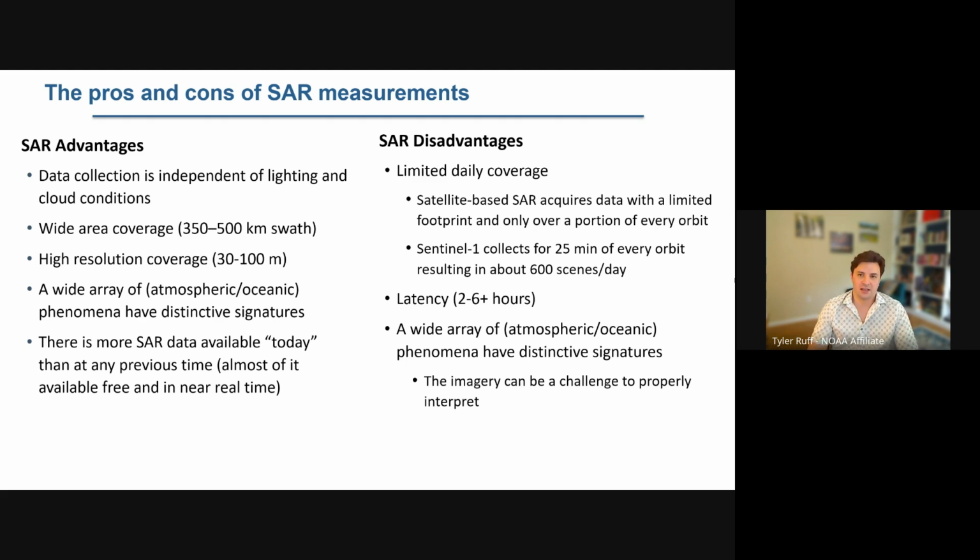As for disadvantages, it does have limited daily coverage. Because it's an active radar, it requires a lot of power to run. So it has a limited footprint and only covers a portion of every orbit. For example, Sentinel-1 collects for 25 minutes of every orbit. A typical orbit takes about 98 minutes, so it's only collecting for about a quarter of each orbit, which still results in about 600 scenes or granules per day. But that's why SARs are often launched in constellations to make up for these shortcomings.